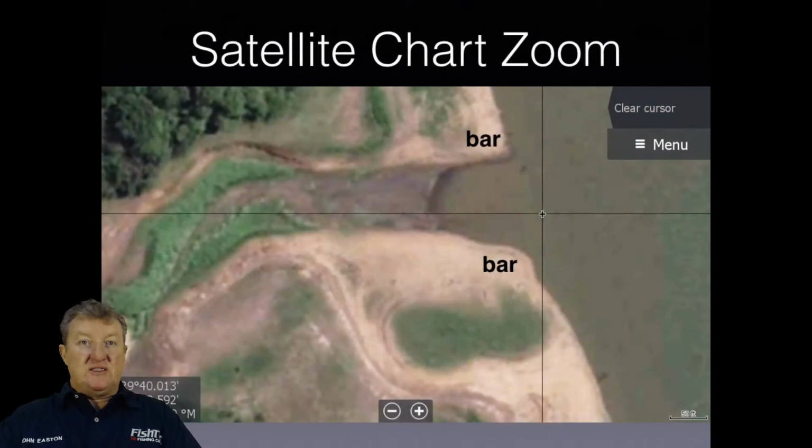I've gone back to the satellite imagery. Remember, guys, this is something you can do with your Lowrance unit, your TI unit, and any of your HDS units, except for the Generation 1. With the Generation 1, you can do a shaded relief. You could probably do the satellite imagery with the Generation 1 too, but you only have that one image you can load on.